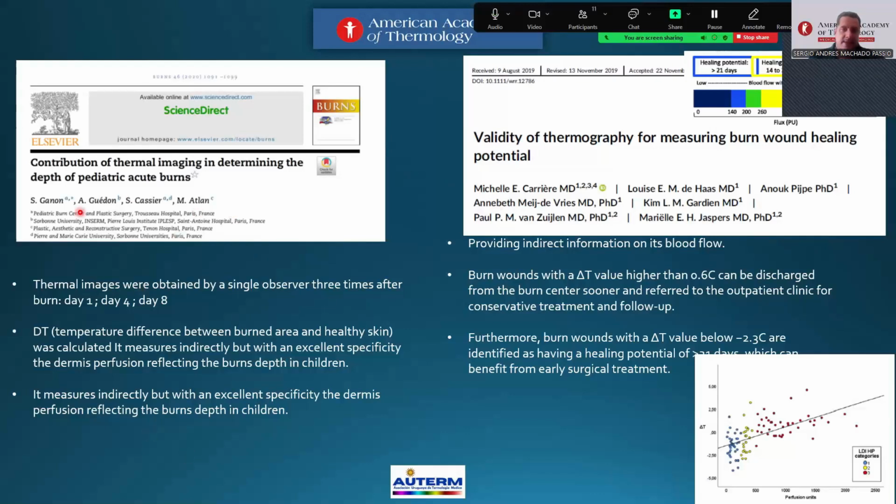Yes, from the left to right, these researchers analyze day 1, day 4, and day 8, between measurements the difference delta T, temperatures of healthy skin and burn area. The difference is perhaps a follow-up of dermis perfusion reflecting potential healing.